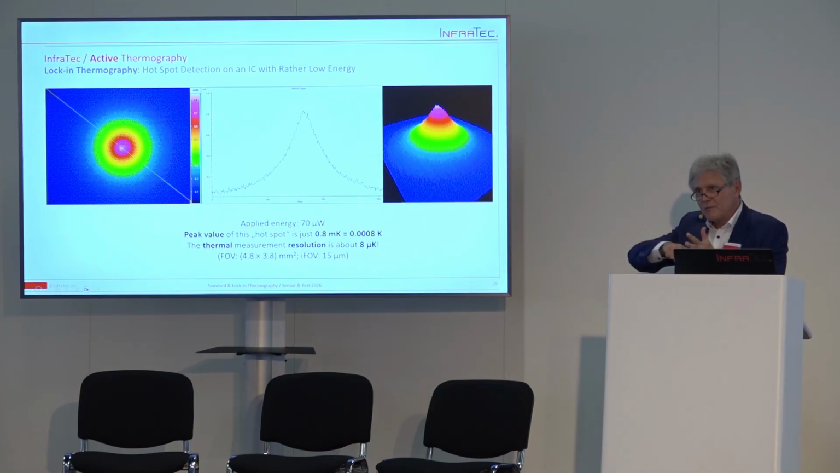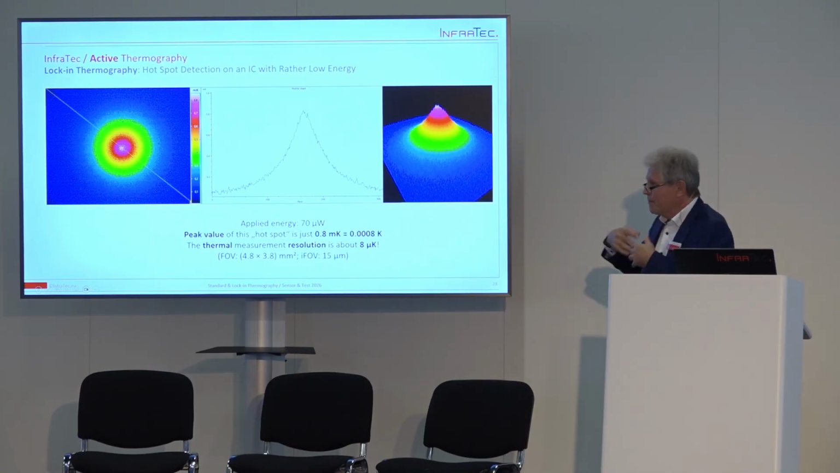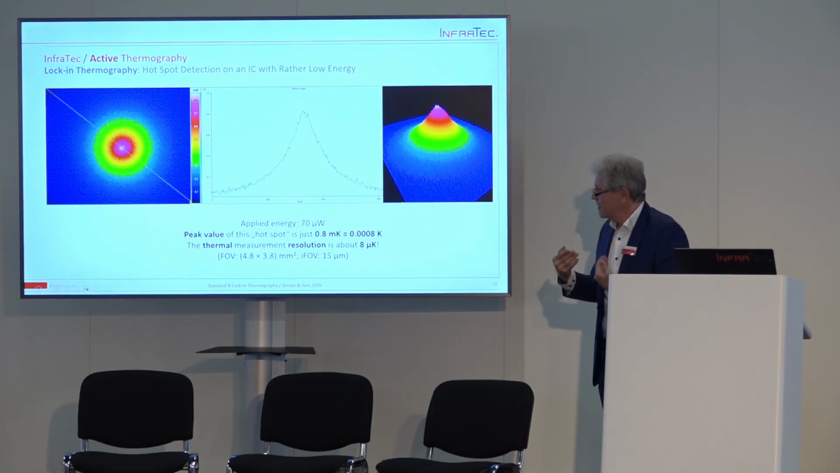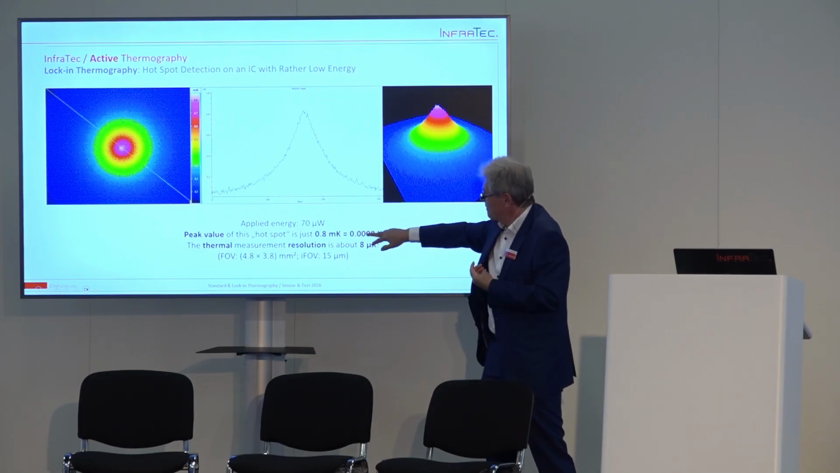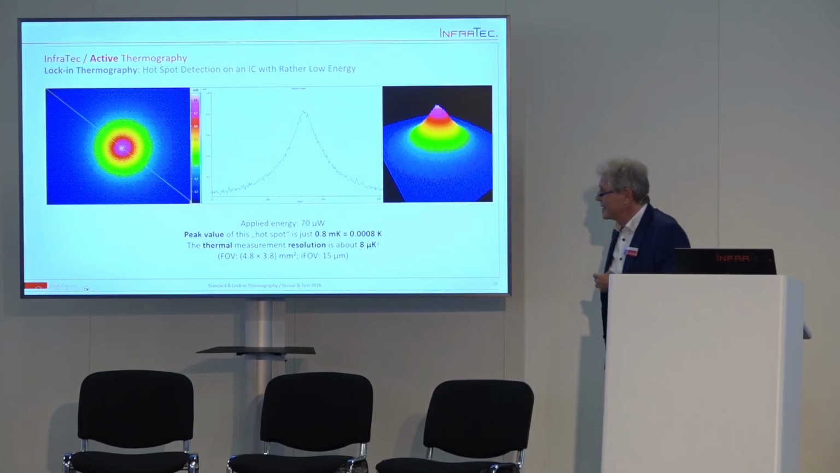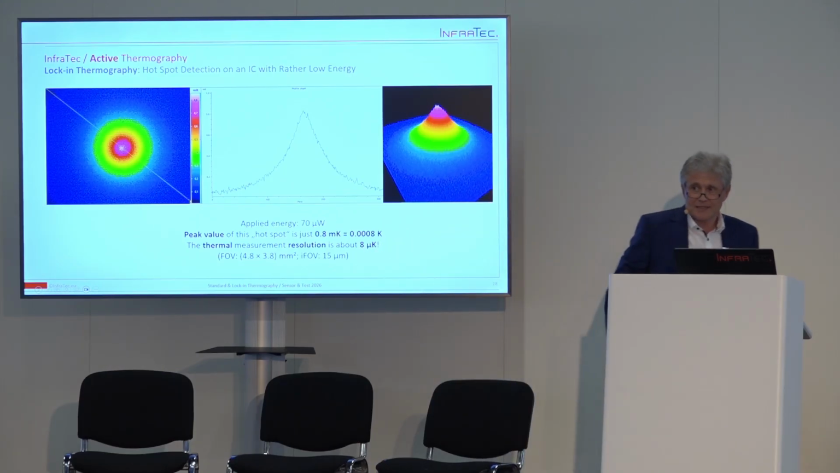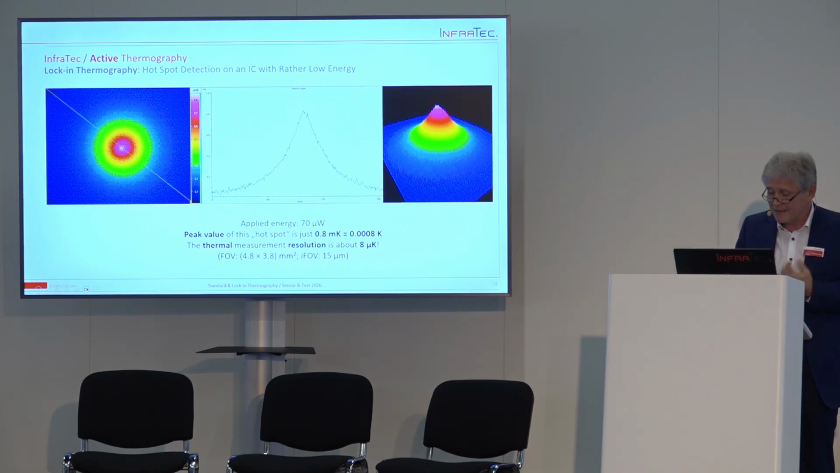But the more images you process with lock-in, the more and more sensitivity you can achieve. Okay, and this is an example of a chip surface that we apply only an energy of approximately 70 microwatts, and the thermal resolution will be 8 microkelvin. So the sensitivity will be very, very high, but the process will need some time.